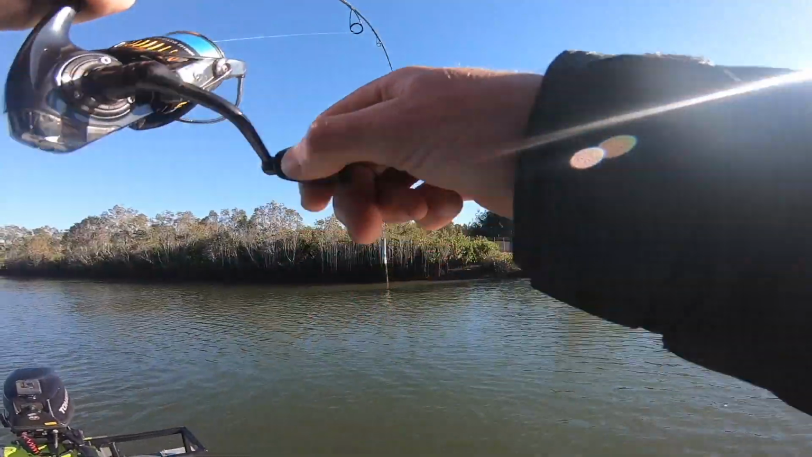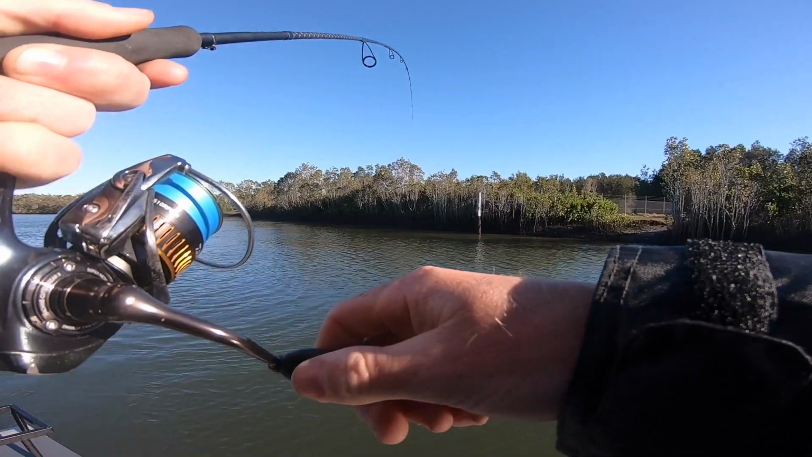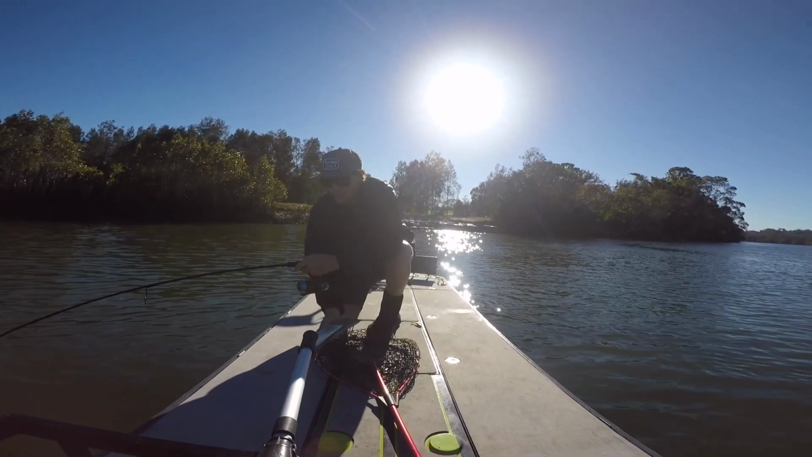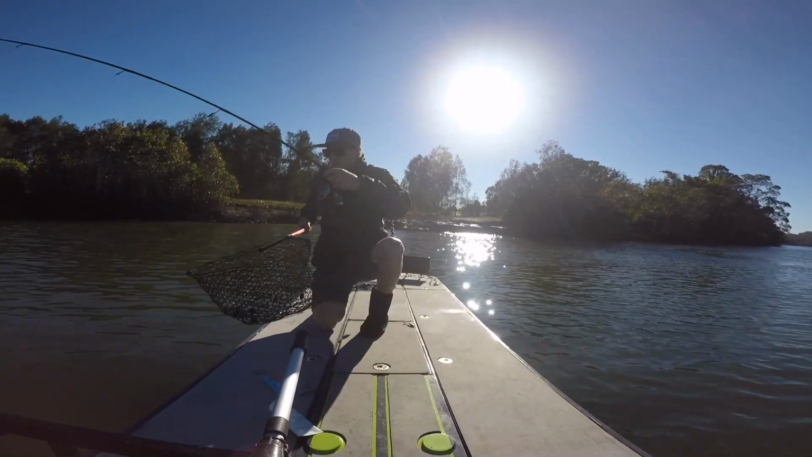Oh, we're on. We are on. What do we got? Look at the size of that bream. Holy moly. That's a big bream. Oh, look at it go. Lucky I'm running 10 pound. Oh man.